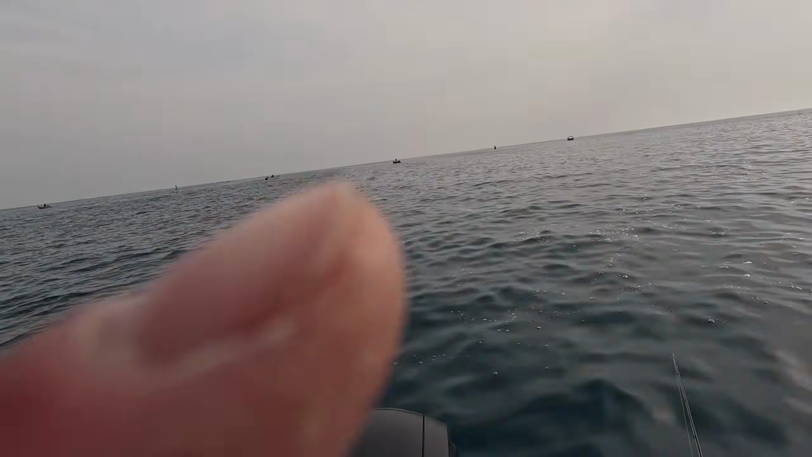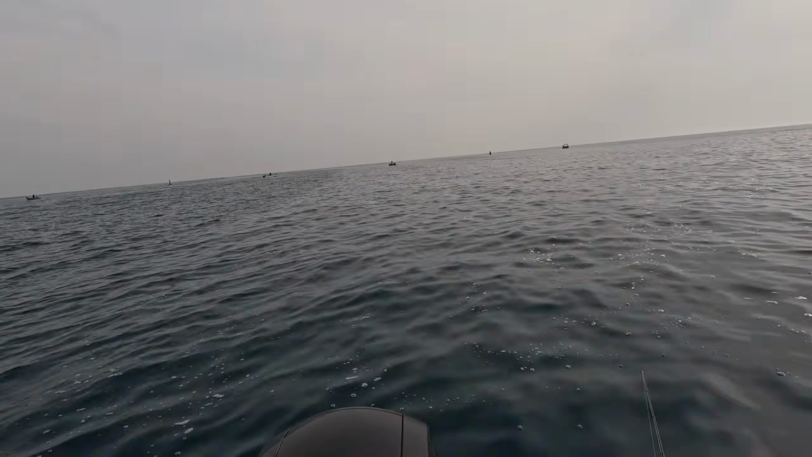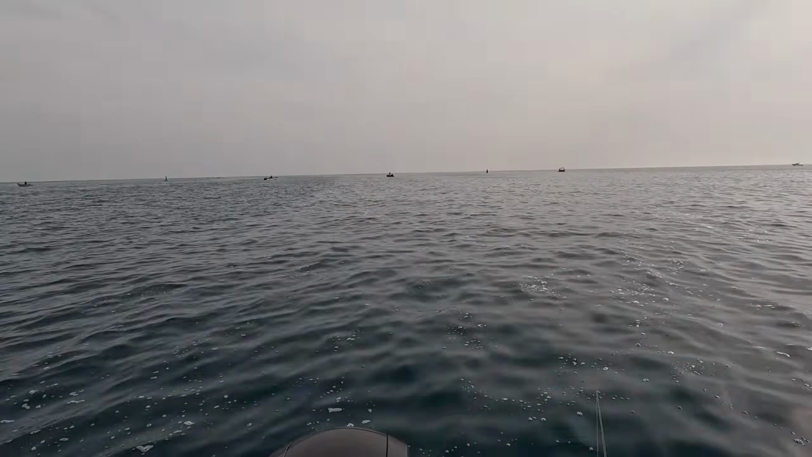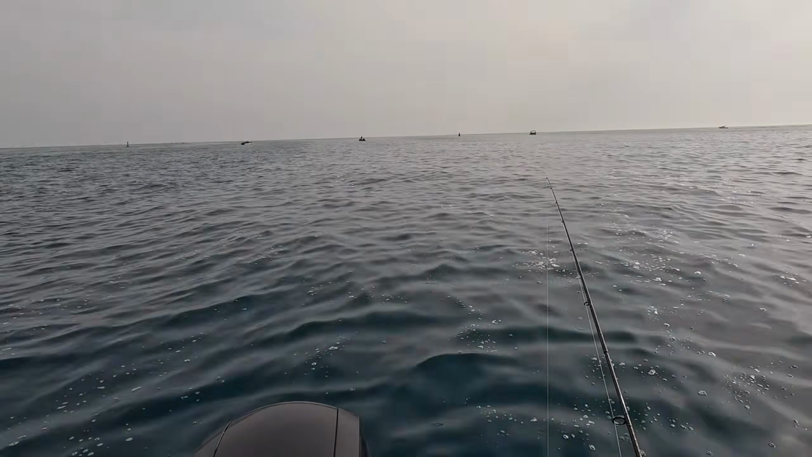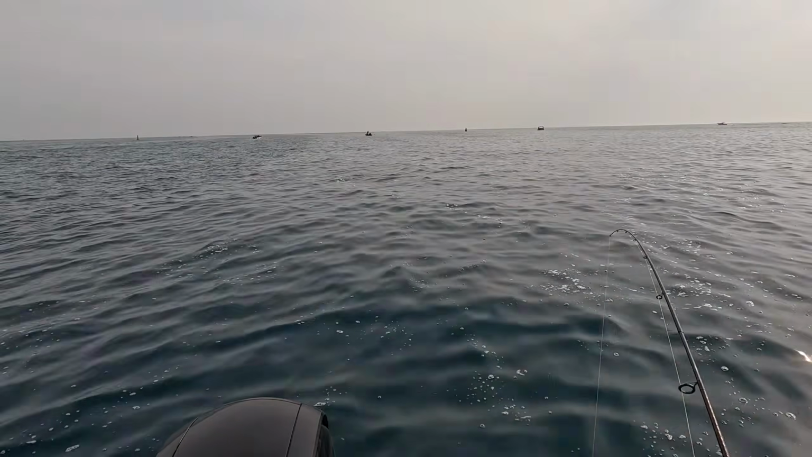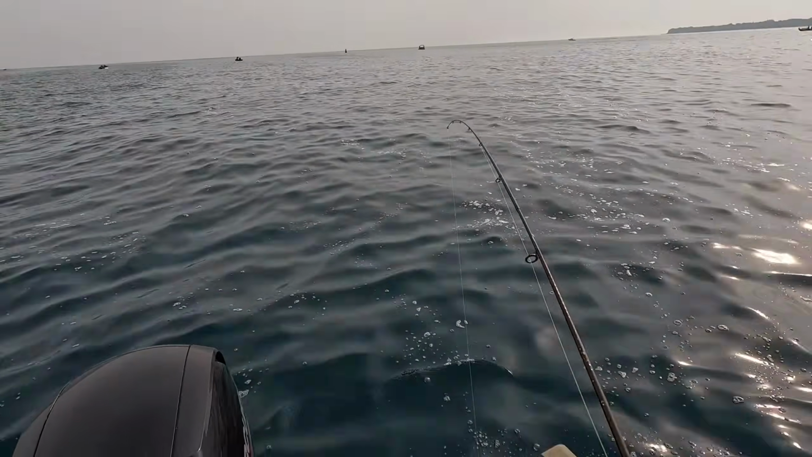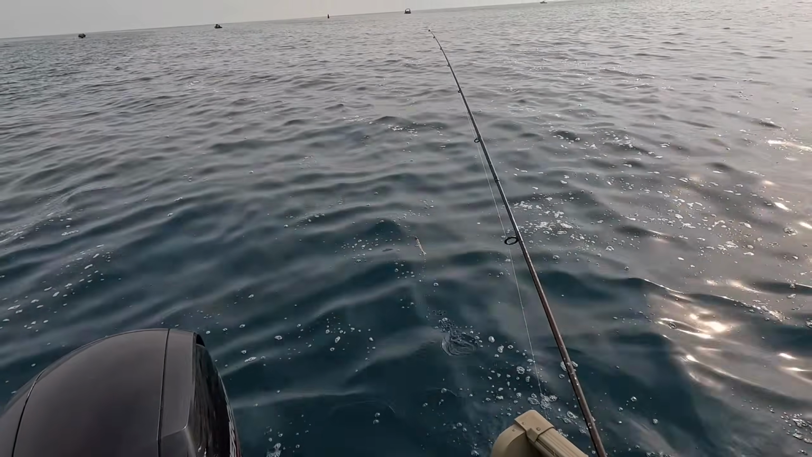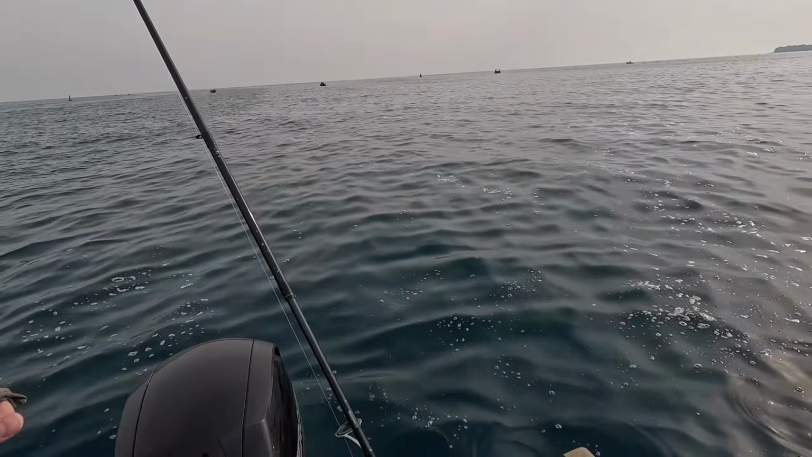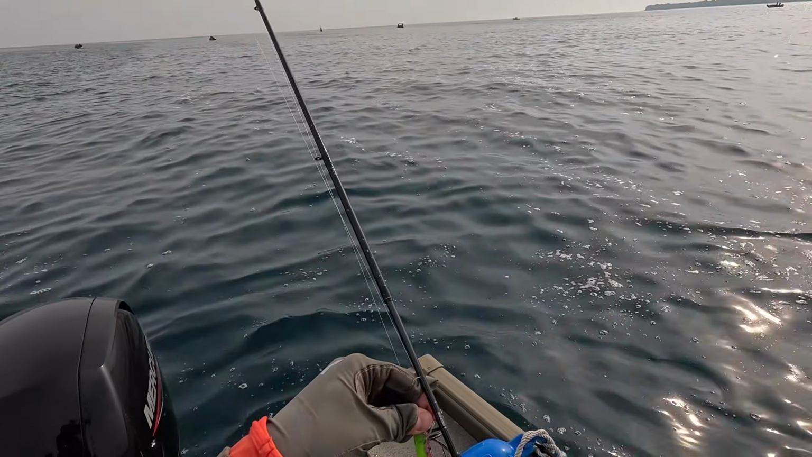Over there is my buddy Brett, and he's been having a little bit of a rough go this morning. He just came over to my boat and I gave him a Pimp Daddy jig head. And look at that. Friends helping friends. He's done the same for me a few times, so glad to see that he's getting on them there. Nice.